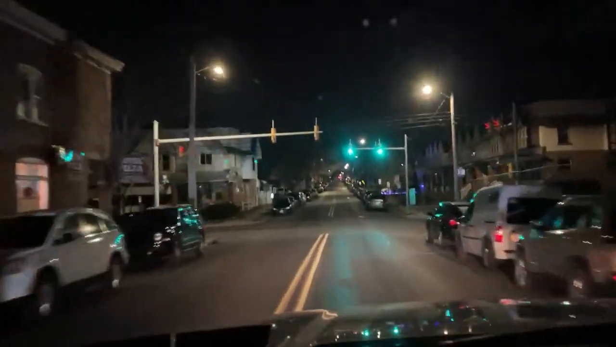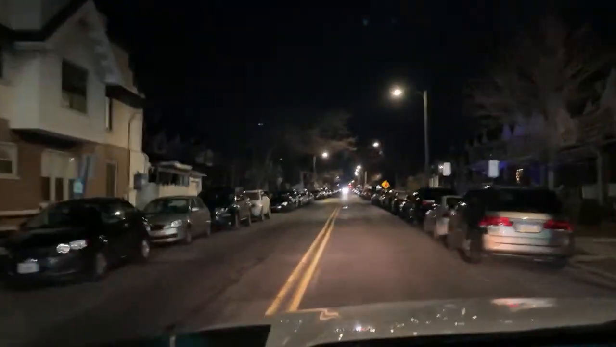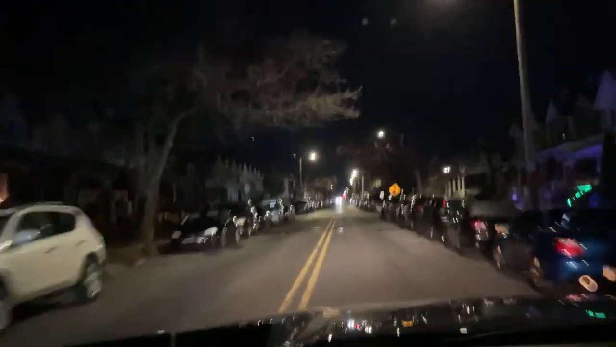I thought that car was going to make a left behind me. He went straight with me. Huh. Attention Medic 2, Gulf Gas Station, 1441. Uh-oh, we just lost the freaking... Damn.